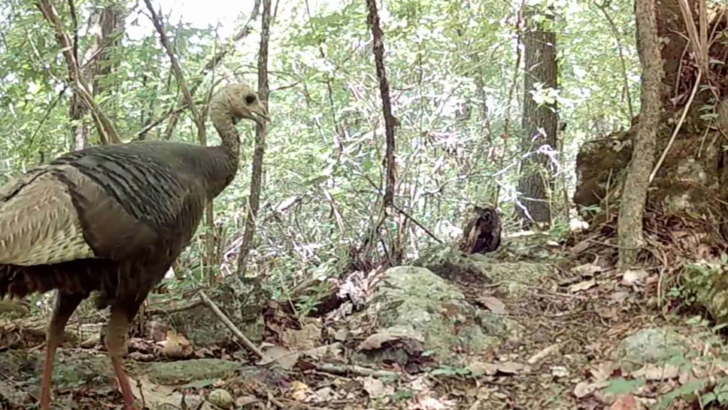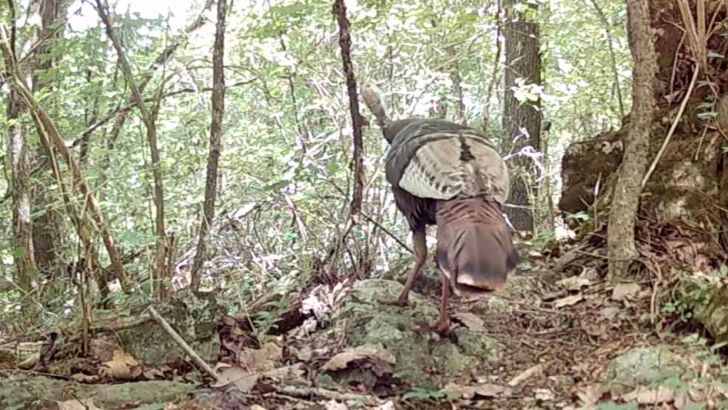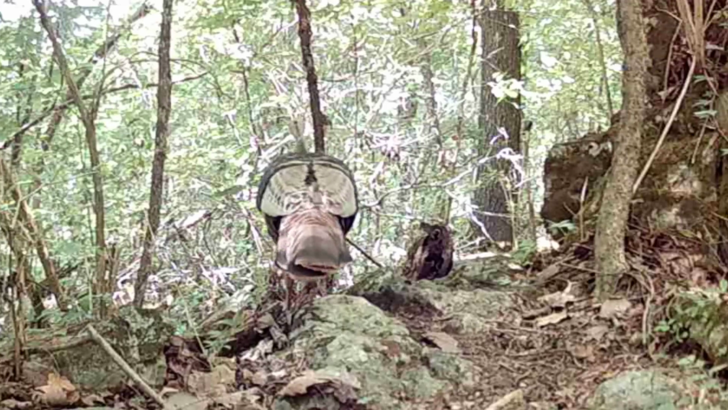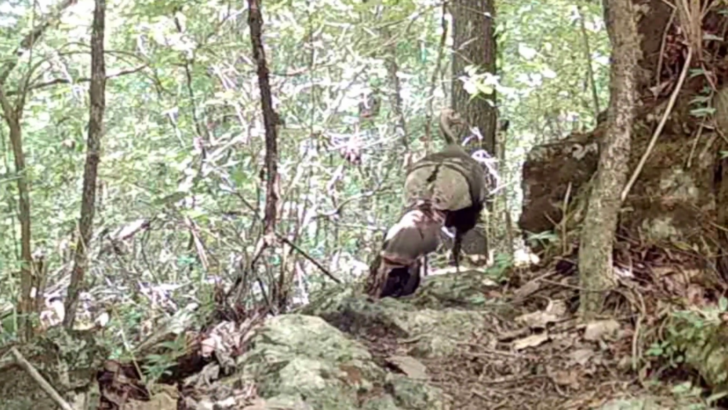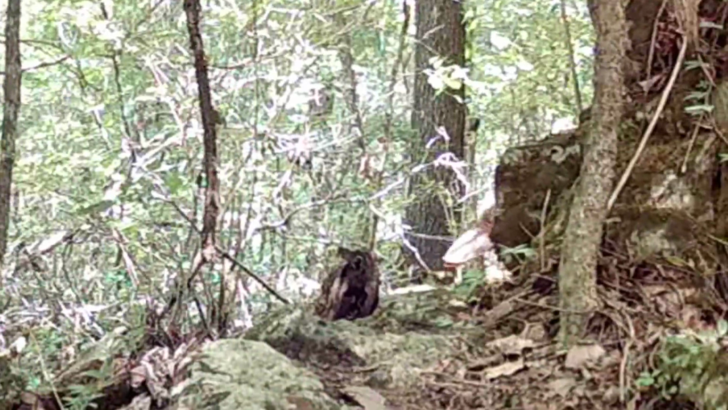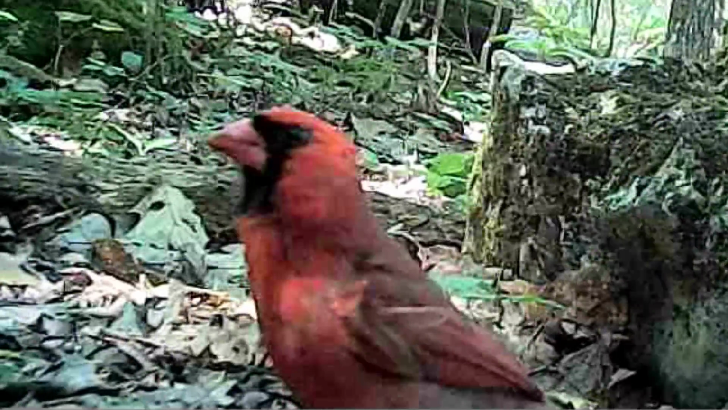And there's the old turkey. You can see they're burning up. But they making their rounds, scratching across this ridge. Beautiful animals, tell you. And a little at the log, there's a little cardinal.